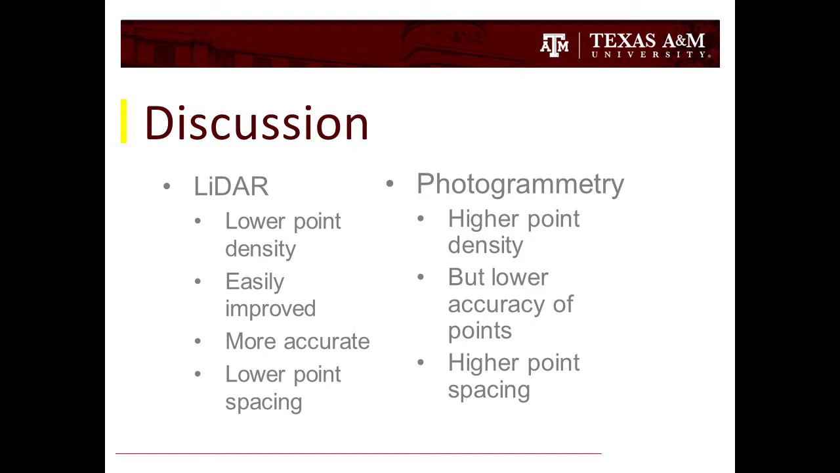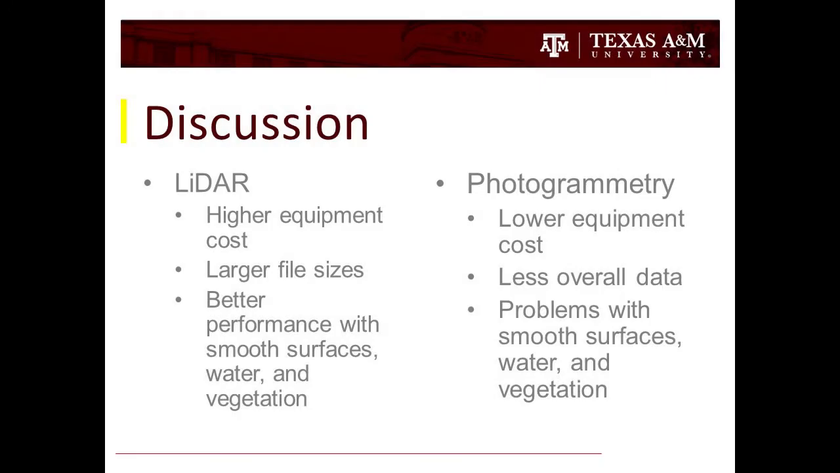Now, on the main benefits of LiDAR, the biggest things we're going to see is, first off, lower point spacing. It's easily improved and more accurate. Additionally, it's also going to be lower point spacing. This is because it's an active sensor that's actively taking measurements, whereas photogrammetry is more of an estimation by algorithms based off of a series of images.